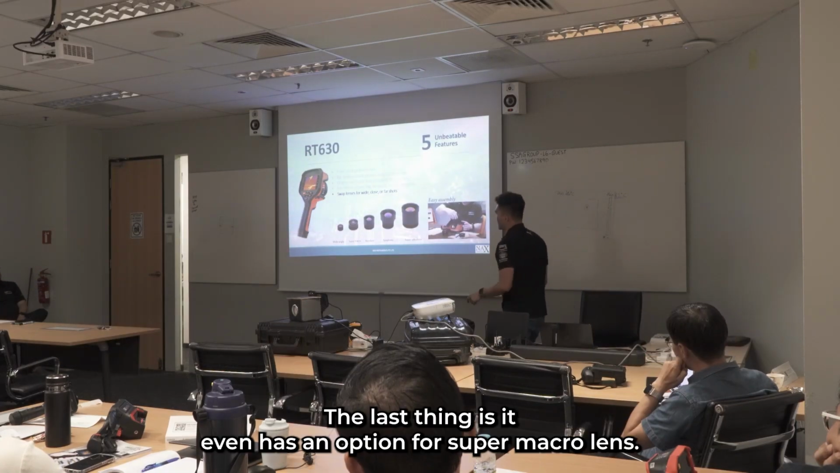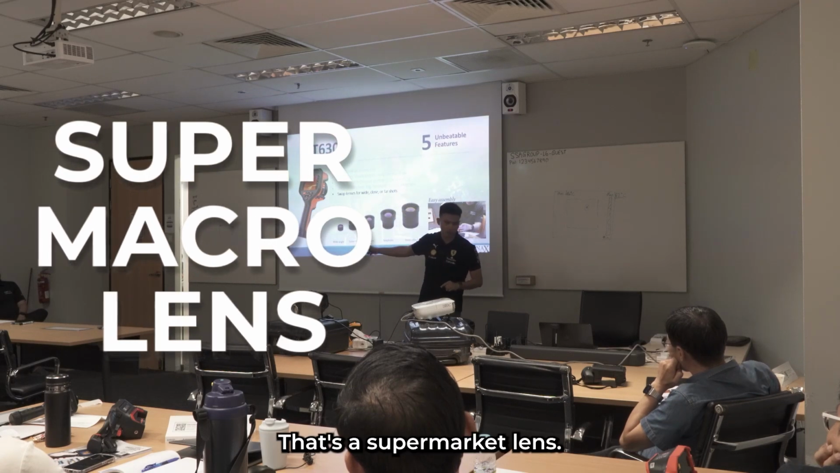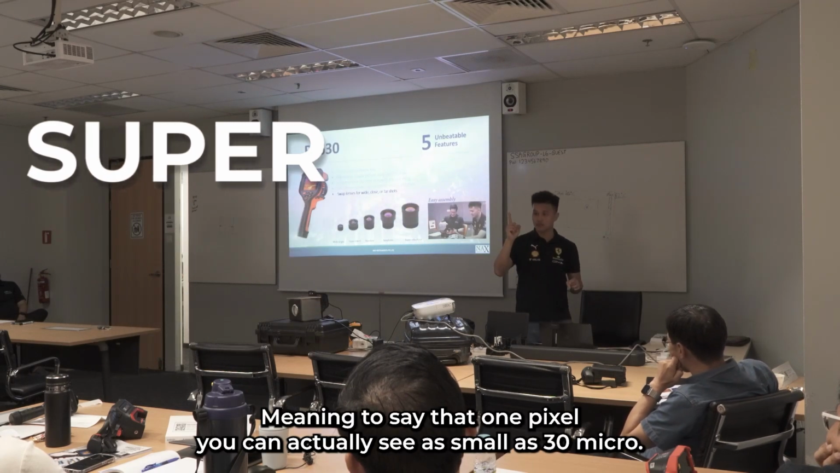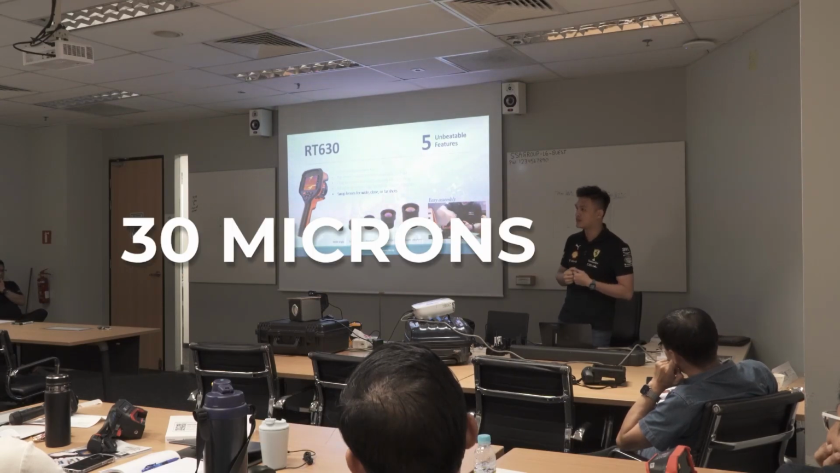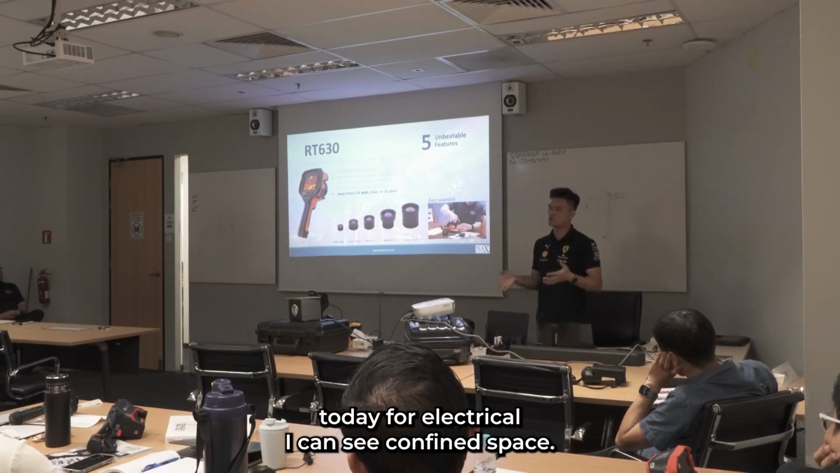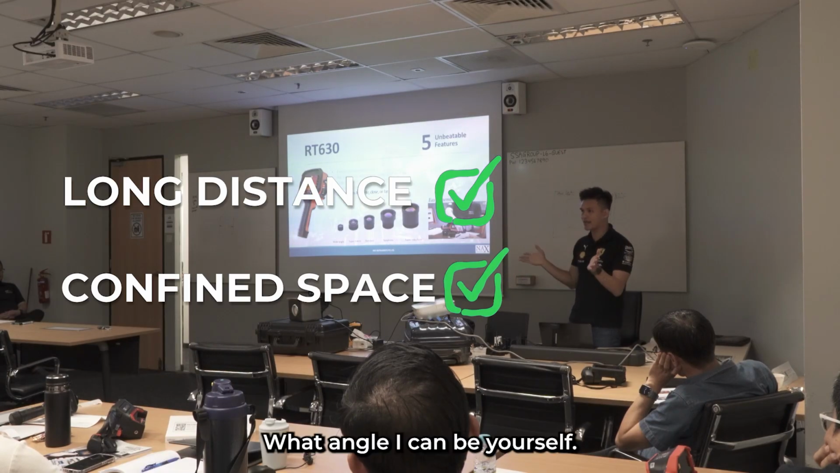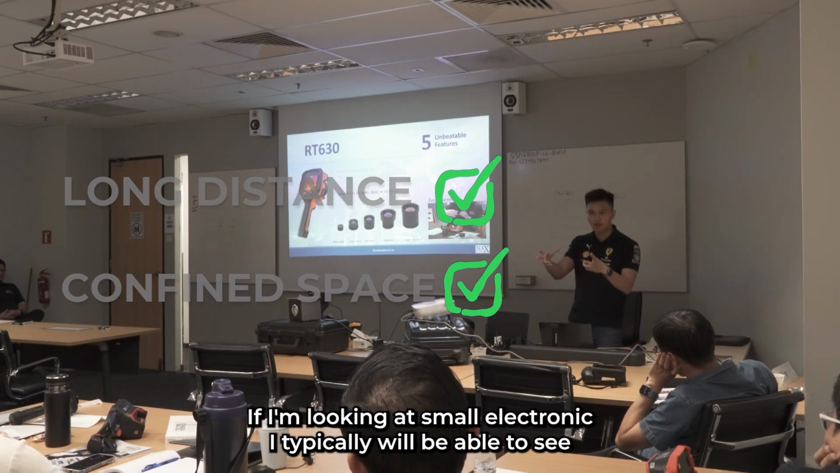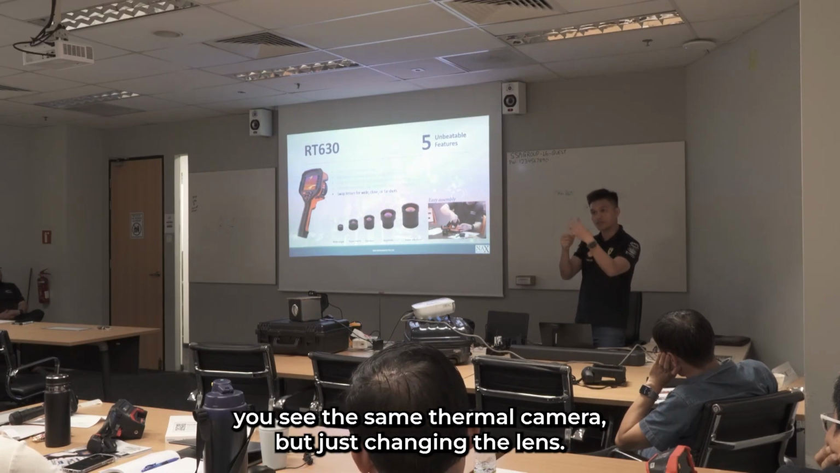The last thing is, it even has an option for a super macro lens. We are talking about a super macro lens, meaning that 1 pixel can actually see as small as 30 micron. So of course, near to our hairline, we can also identify. Today, far electrical, I can see. Confined space, whatever angle, I can see as well. If I'm looking at small electronics, I can also see using the same thermal camera, but just changing the lens.